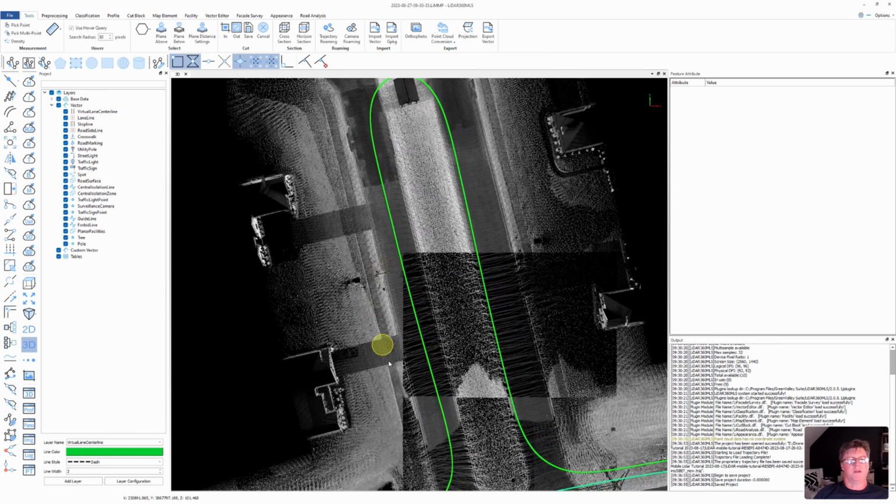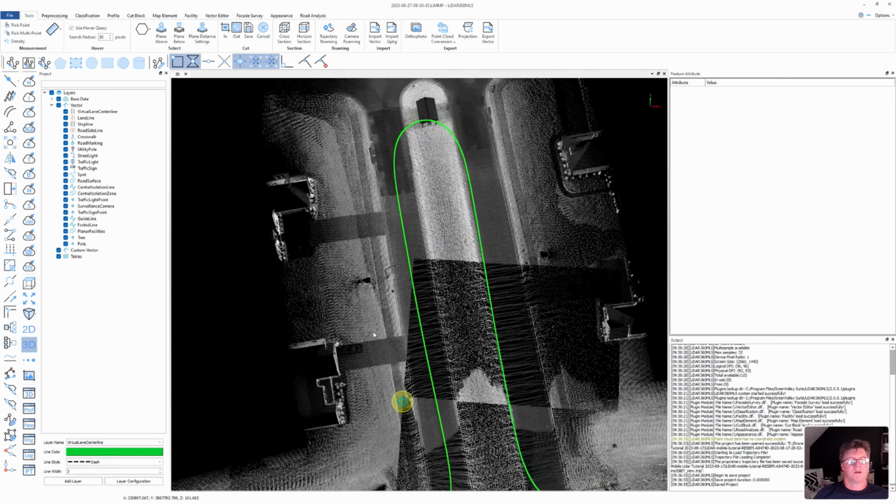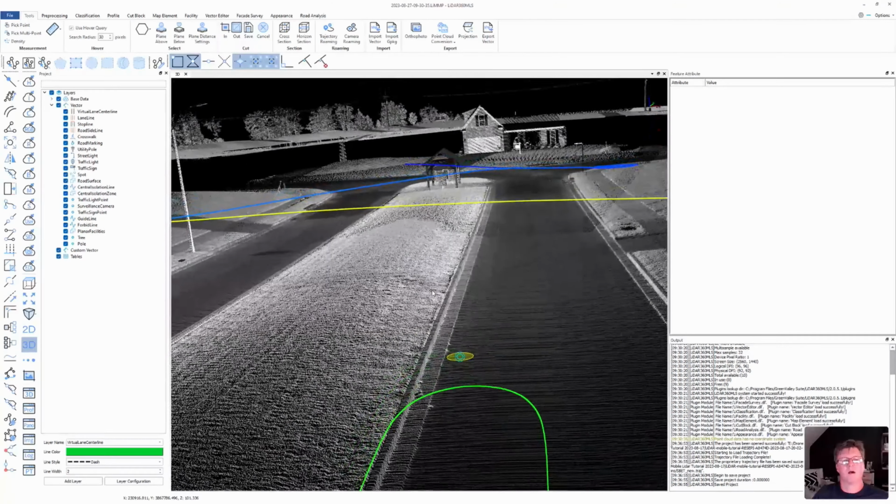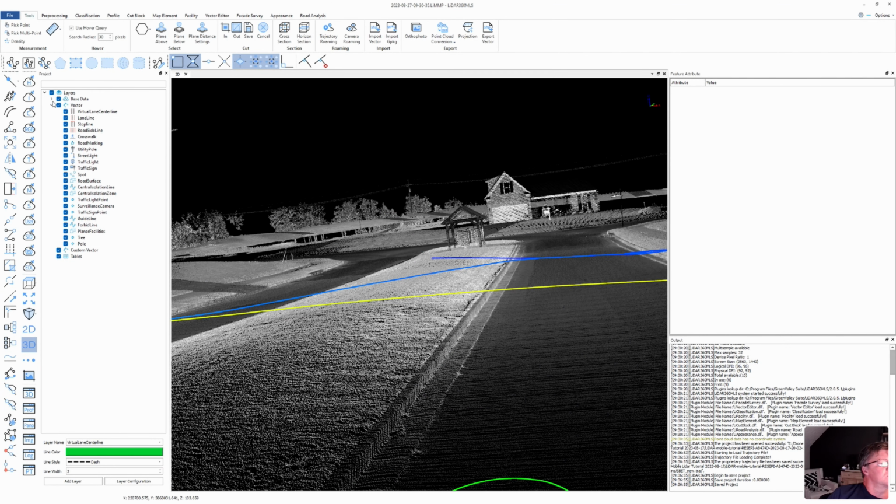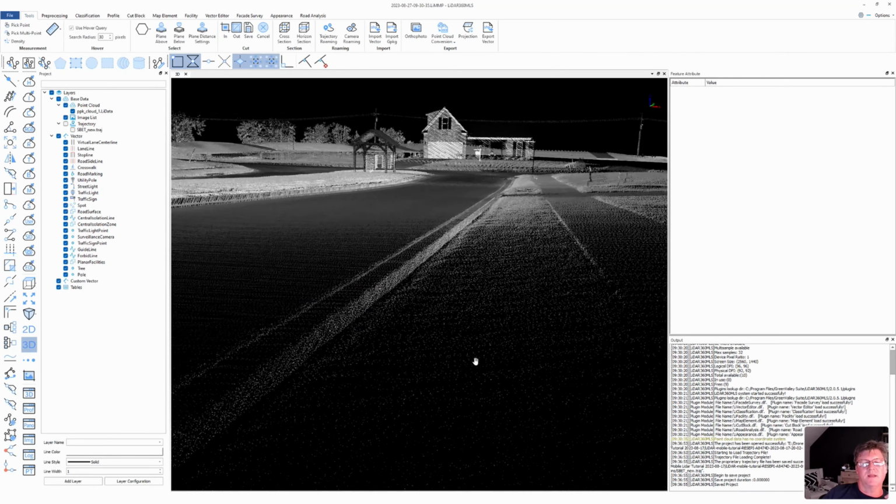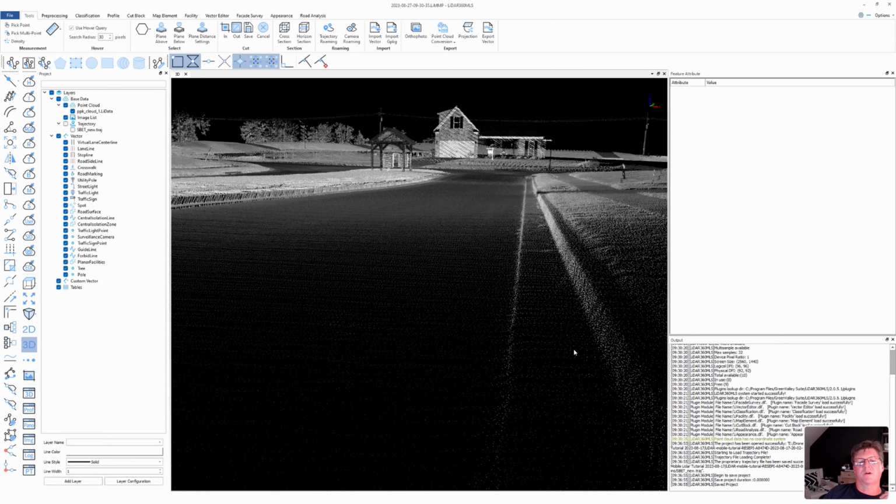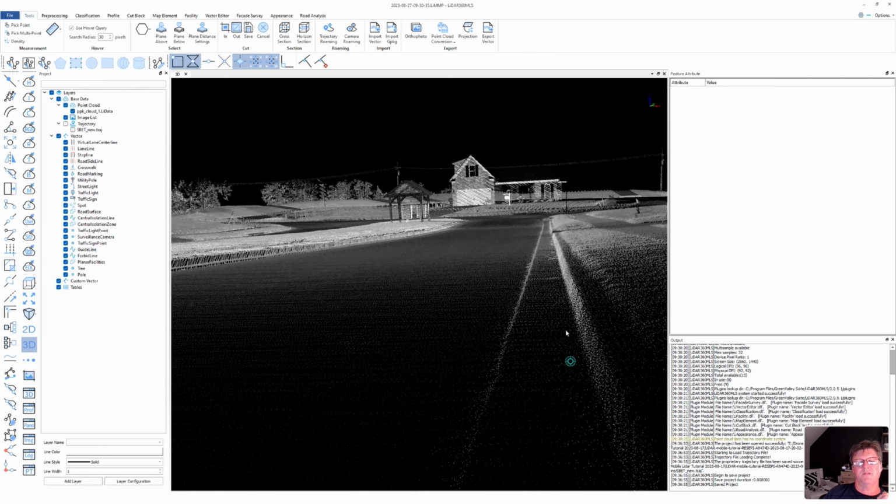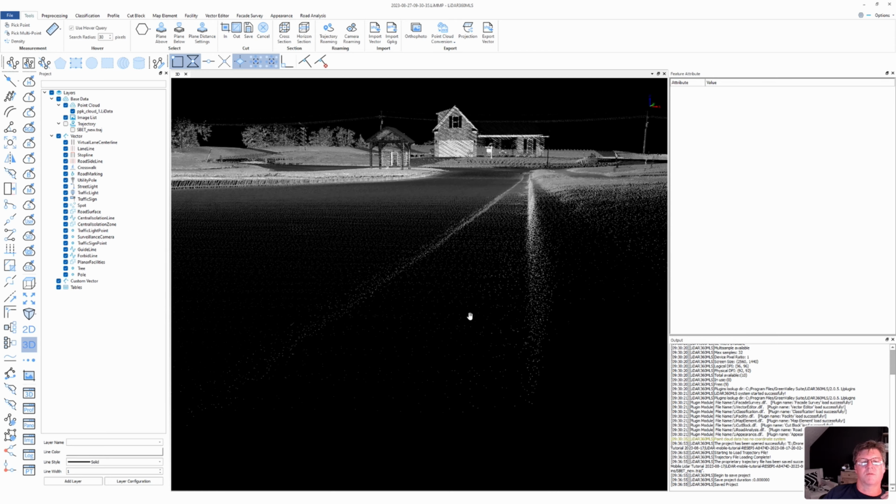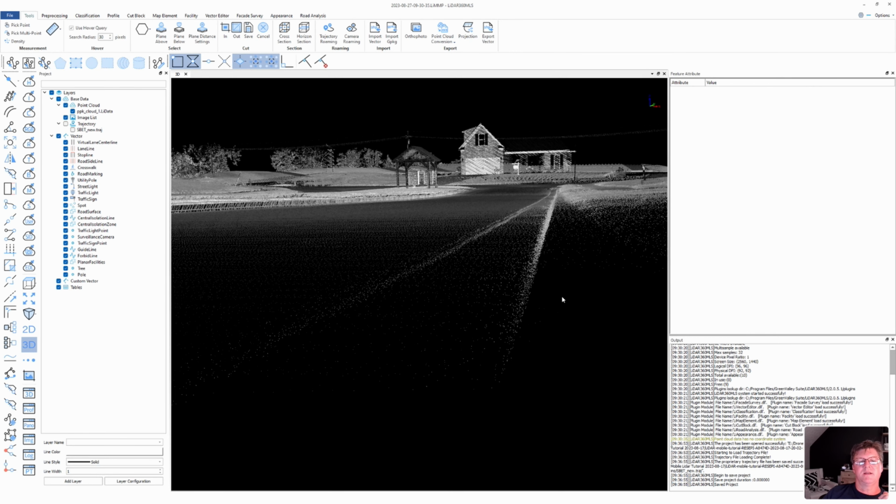So I'm going to come in here and I'm going to turn off the trajectory. Okay. Again, we are looking at this in intensity view, and man, it's just remarkable how clean this is.